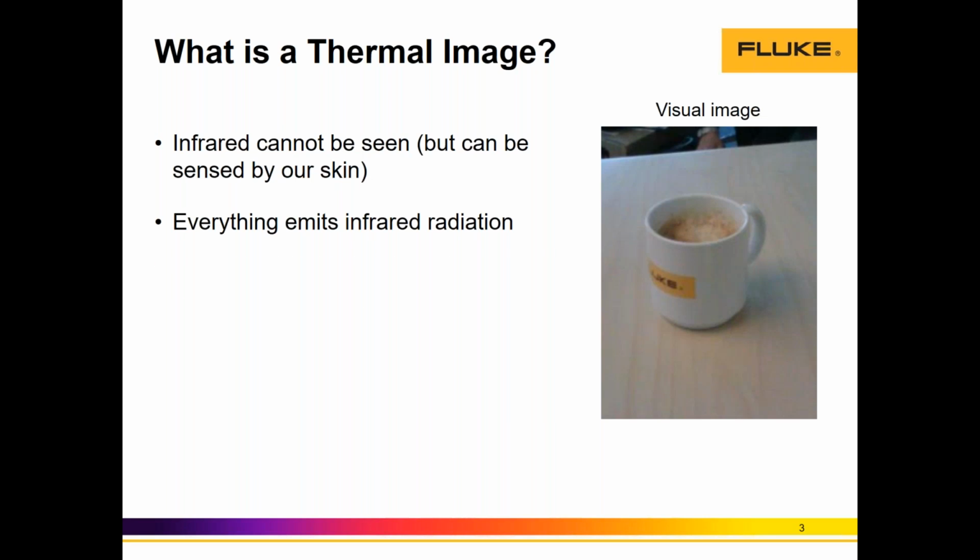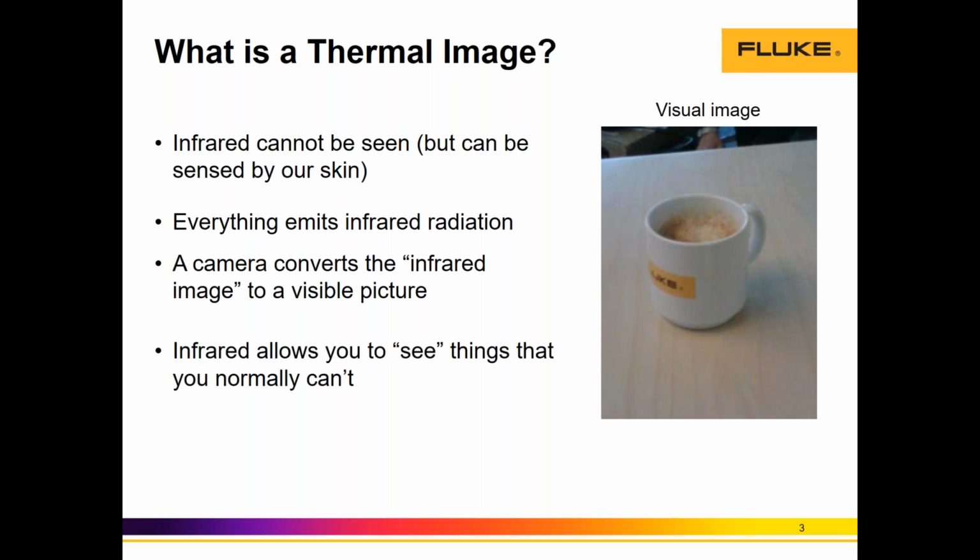We're showing here on the right a coffee mug, which is a visual image, correct? However, this coffee mug, the object itself, generates heat. And the infrared image is actually the very same object, just containing thermal information, or the thermal condition of the object.